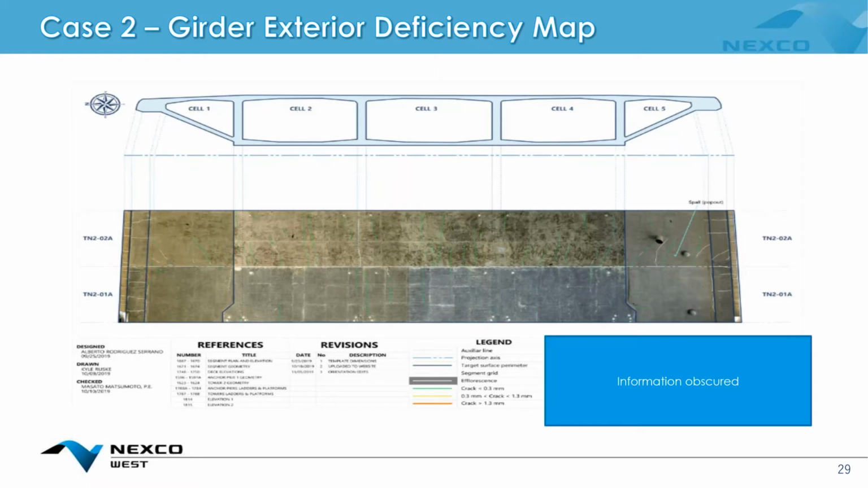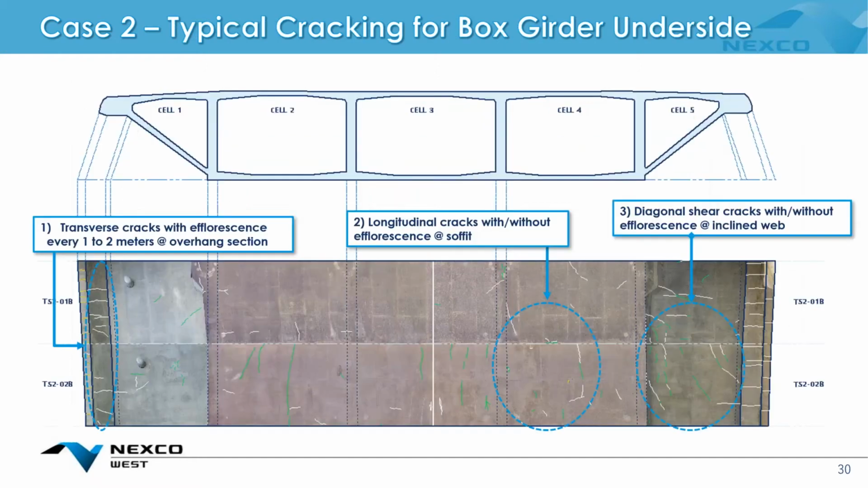Everything is to scale right on the original plan. And we noticed certain patterns by locating these cracks in the exterior, such as transverse cracks in the wings, and longitudinal cracks being pretty representative for the soffit.